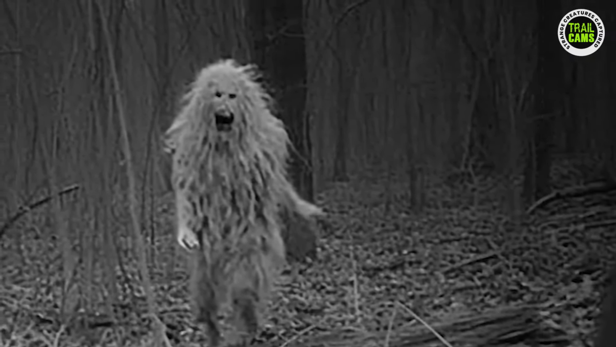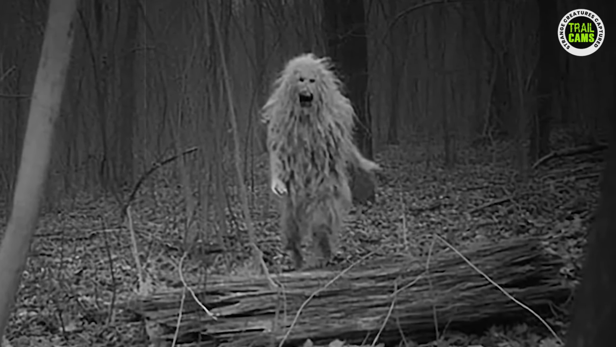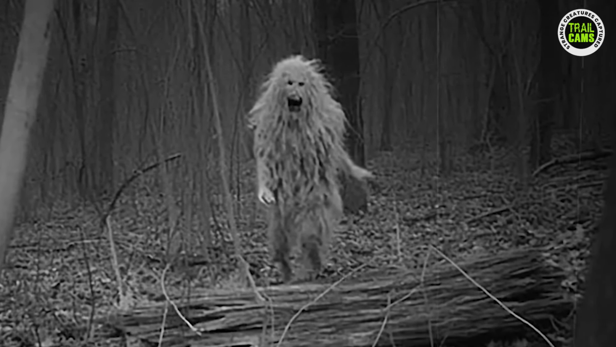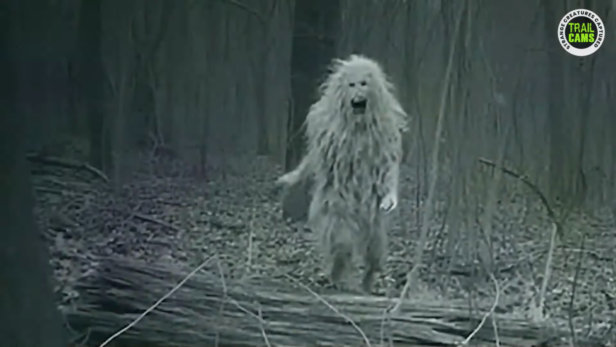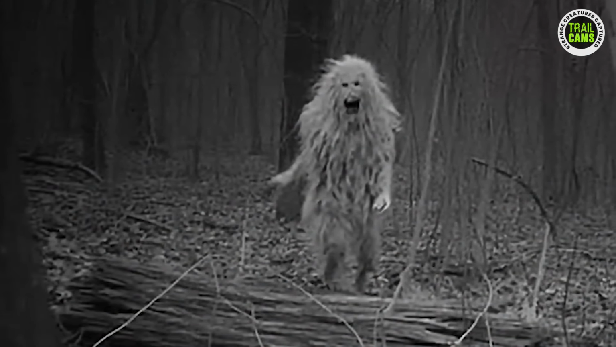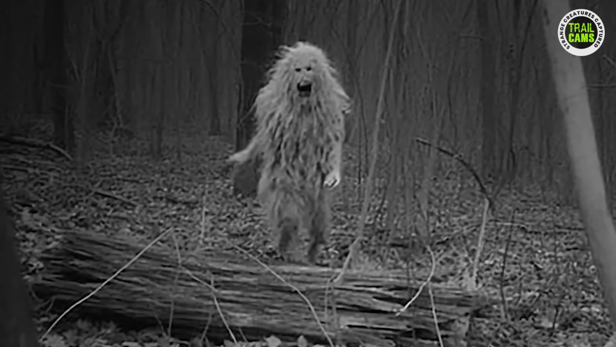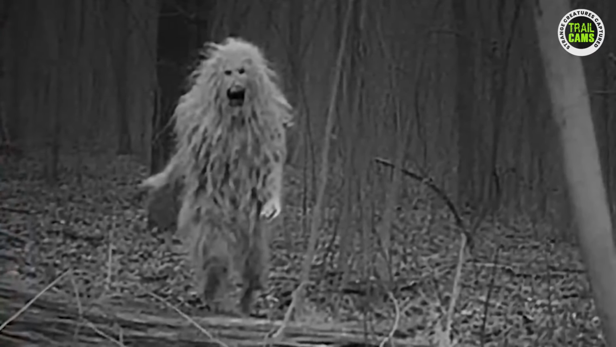Whatever it is, one thing is certain. It's definitely not something you'd want to stumble upon in your everyday life. Just imagine walking through the woods and suddenly coming face to face with this bizarre creature. It would send chills down your spine, right? I can totally understand if the man who discovered this would want to stay far away from that area from now on. Who can blame him? This lion-faced, human-bodied beast is the stuff of nightmares.